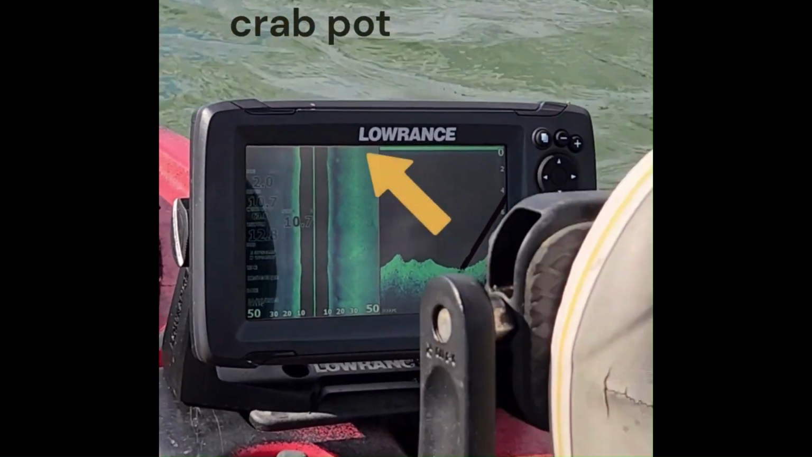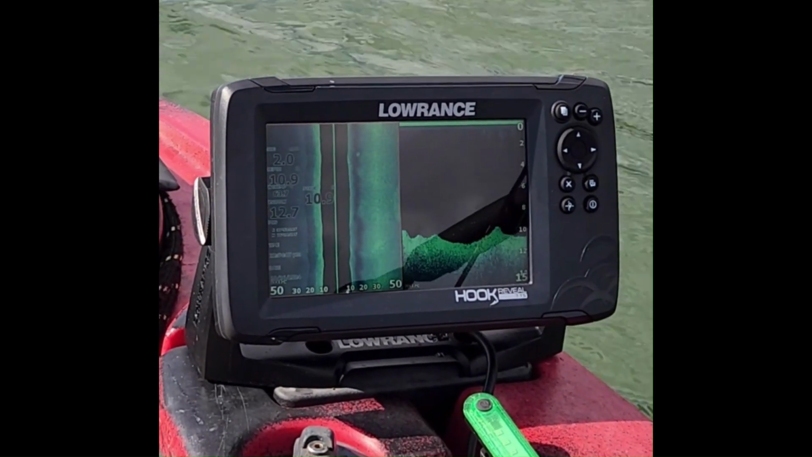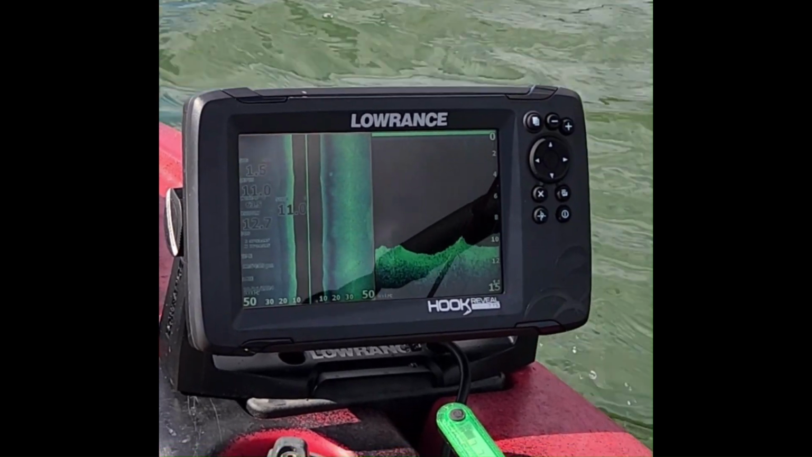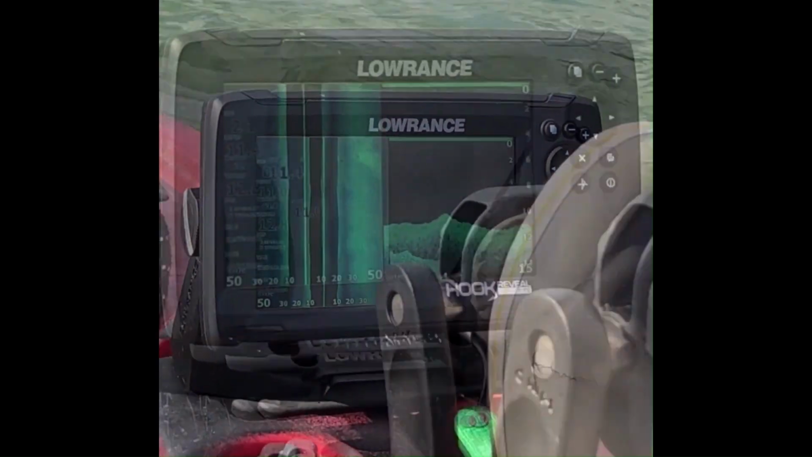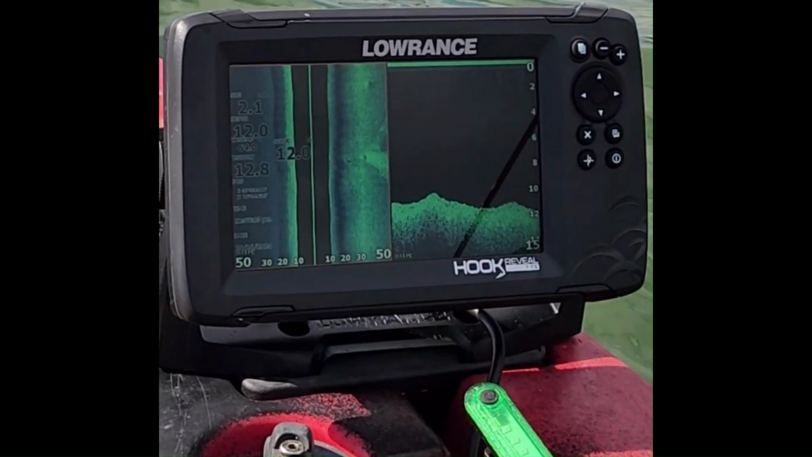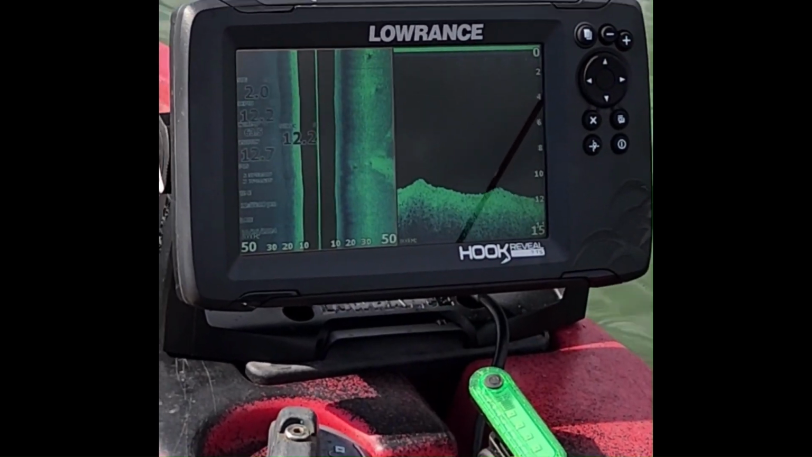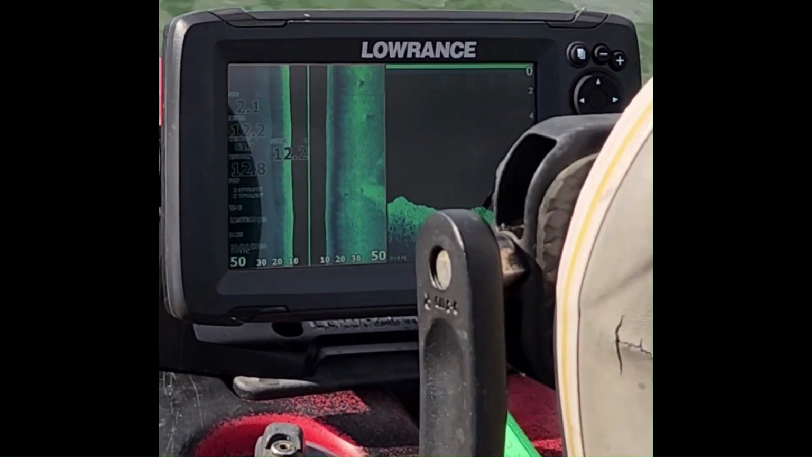That's a crab pot or something extruding out of the dirt. Sometimes if they're degraded, they'll look like a little spot like that. Sometimes they'll look bigger. You can see the floor in downscan how varied that is. Sometimes you'll see little yellow things there. Could be crabs, could be fish and croakers and spot down there on the bottom, drum even, like to hang out on the bottom.